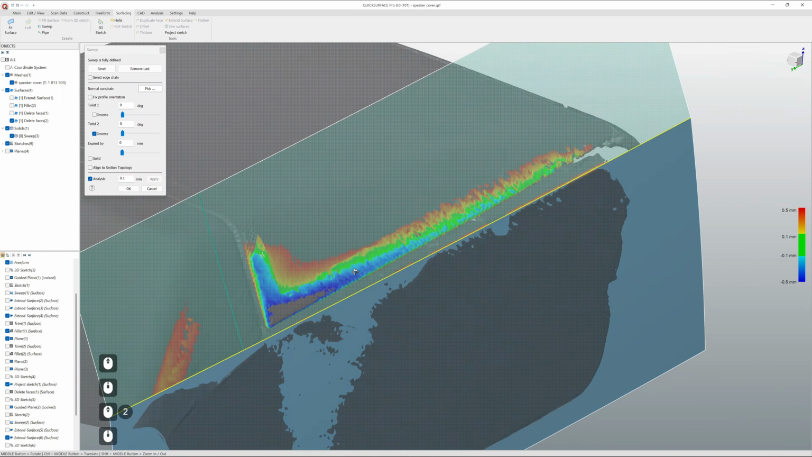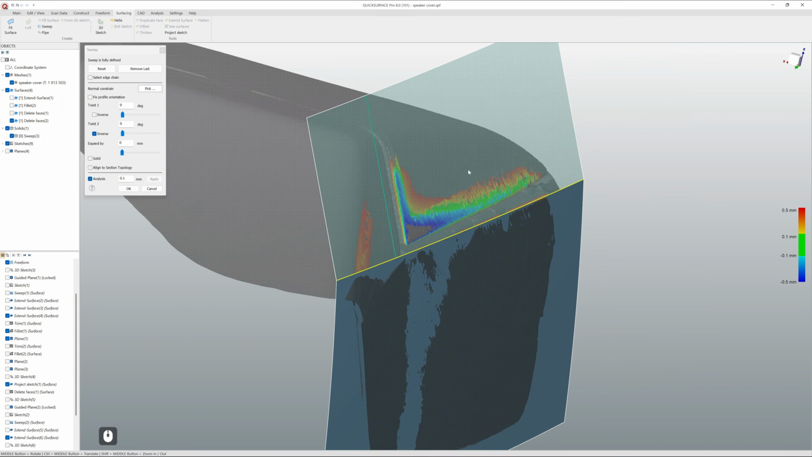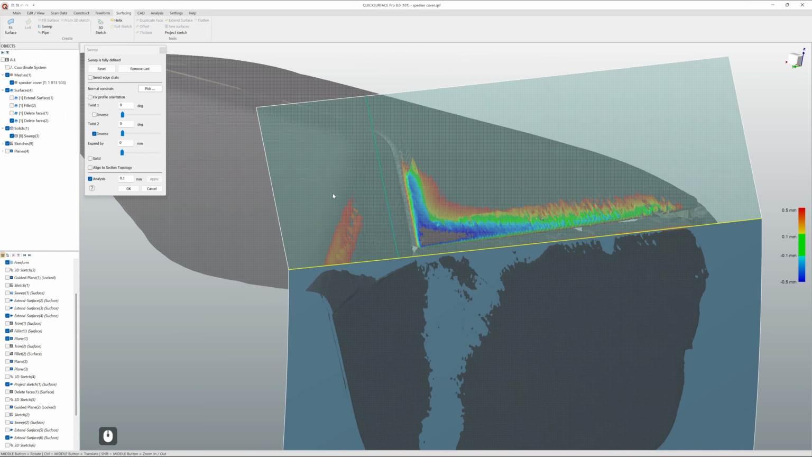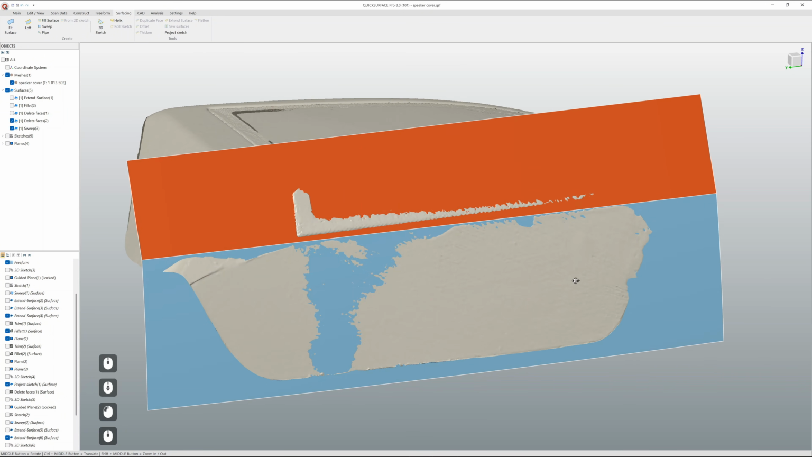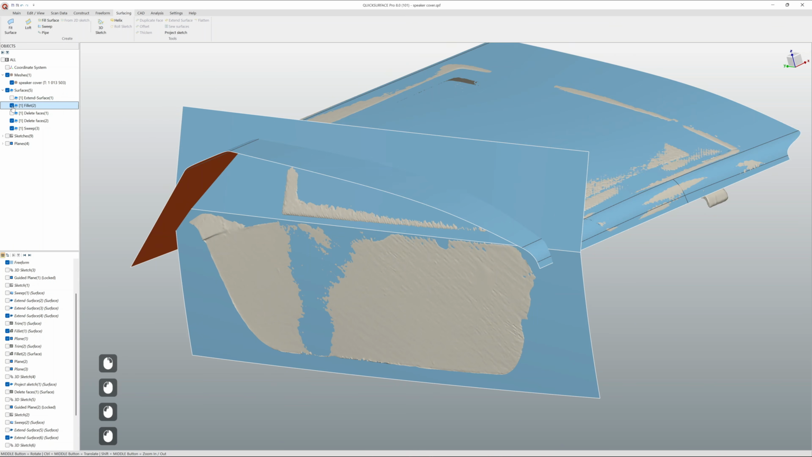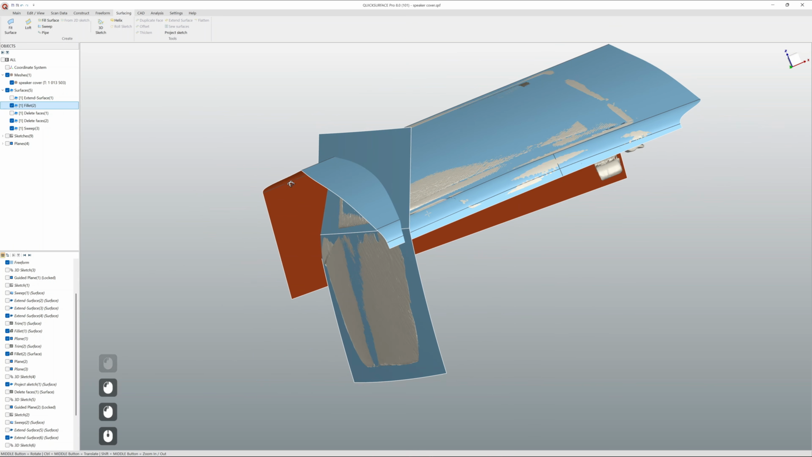So we can see that it's not perfect on this side. It's not super perfect there as well. Can we live with this? Well, probably yes, probably we can. See if it goes like that.